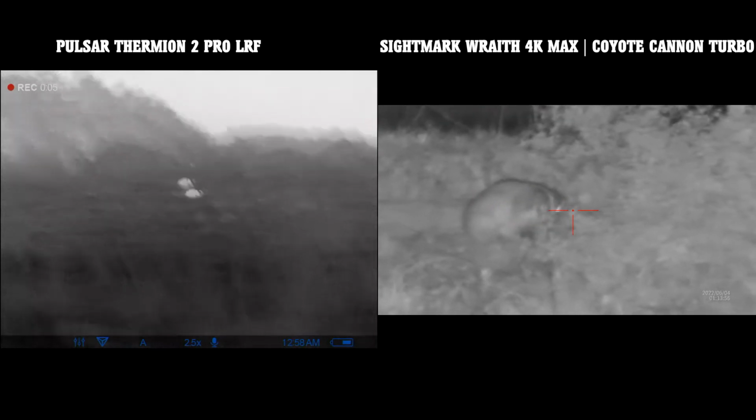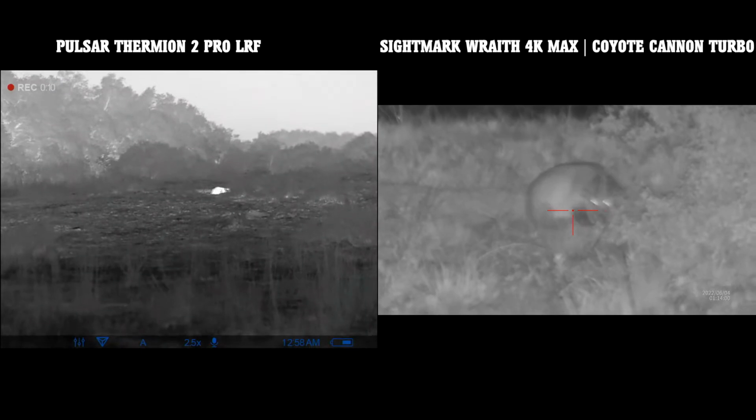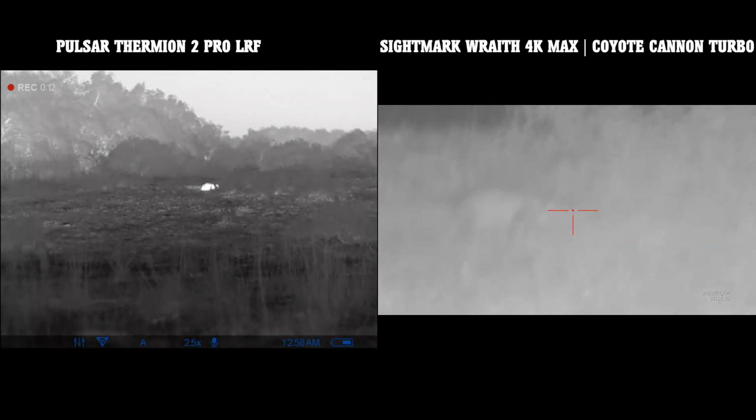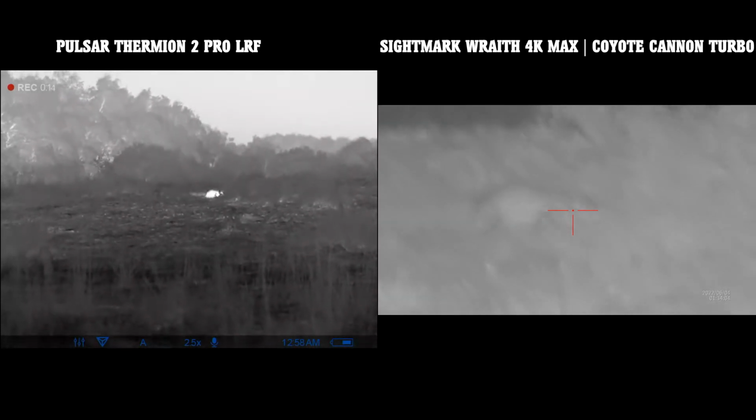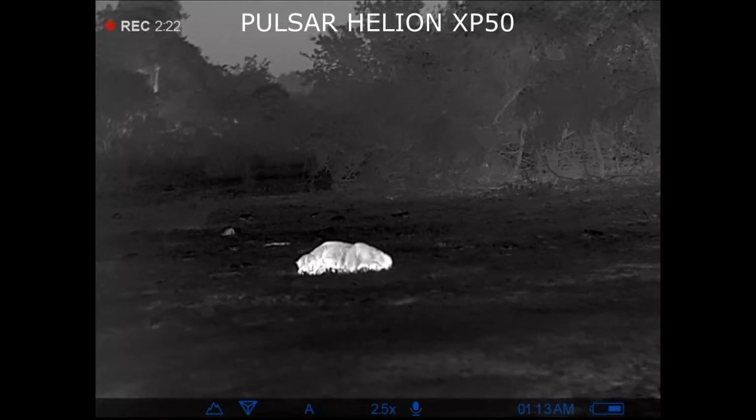So we cruise around, and we came up on this badger. This is only the second badger John's seen out at the Medio, and he wasn't ready, so he goes, hey, shoot that badger. And we knock it down.